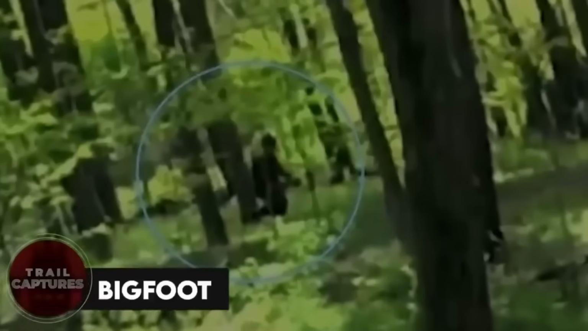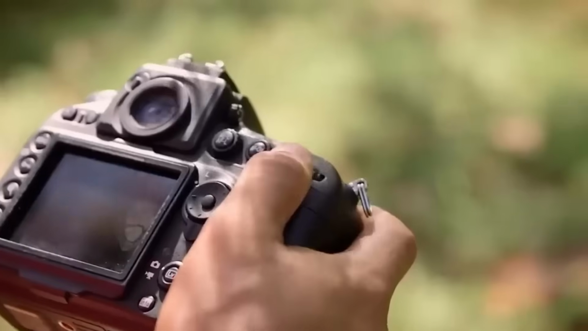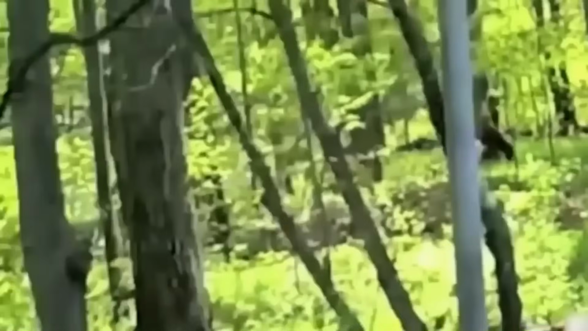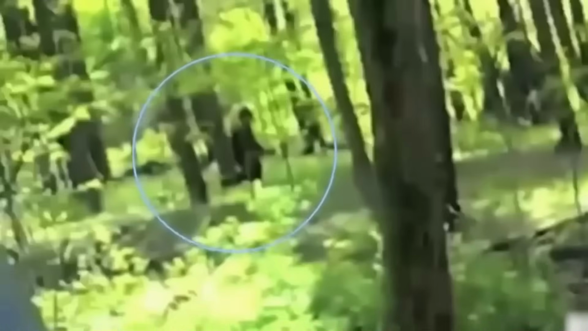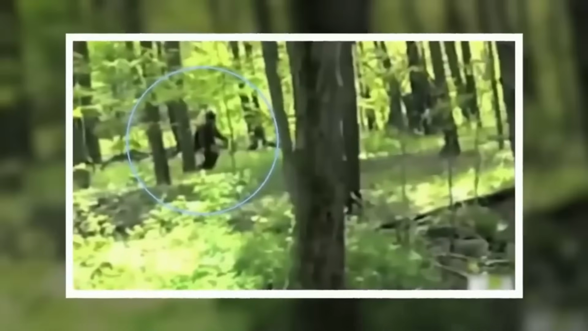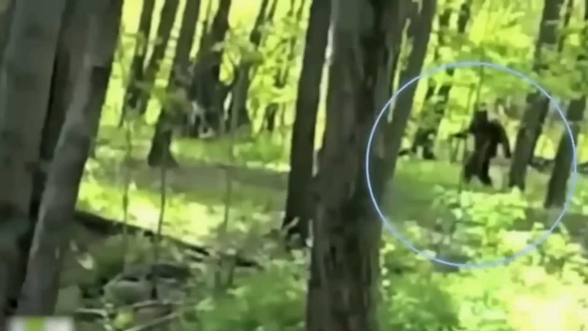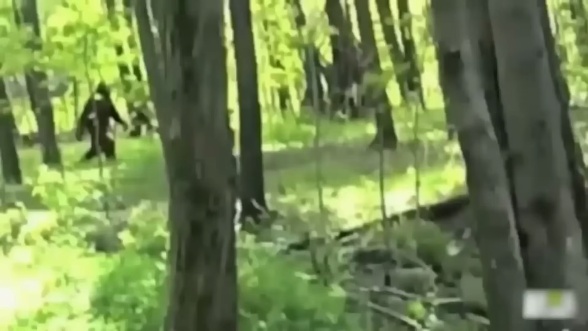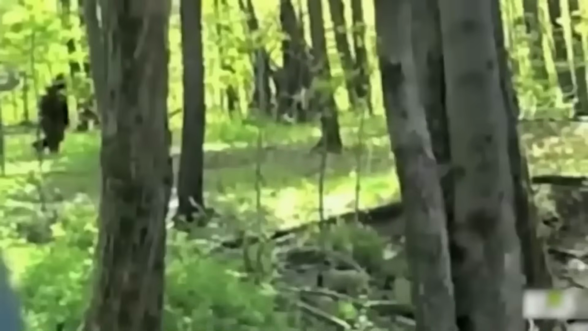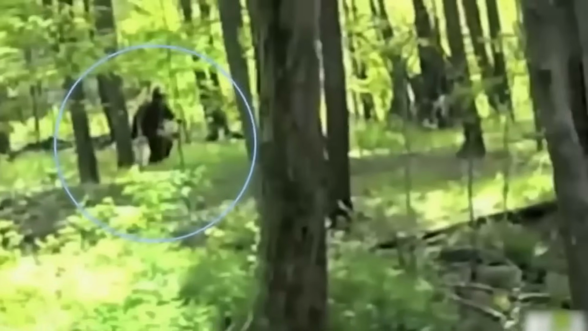Bigfoot. Okay, so these two kids are out exploring the jungle, right? They got their camera with them and suddenly, boom, they stumble upon something mind-blowing. Guess what? They actually caught footage of Bigfoot wandering around. And let me tell you, this creature is huge. I mean, it's like nothing you've ever seen before. The way it swings its arms is kind of familiar, like a gorilla, but also different. It's like Bigfoot thinks it's alone, you know, like nobody's watching.